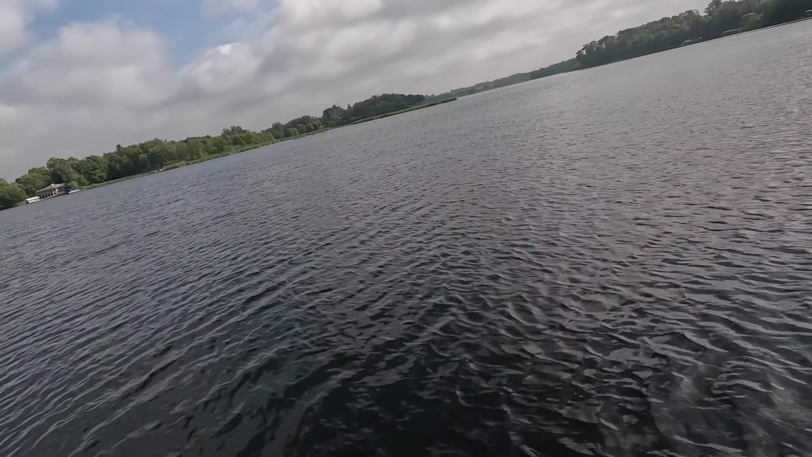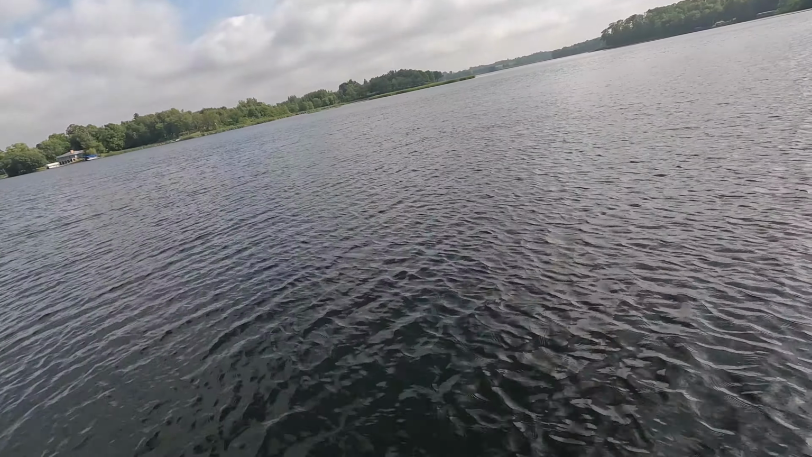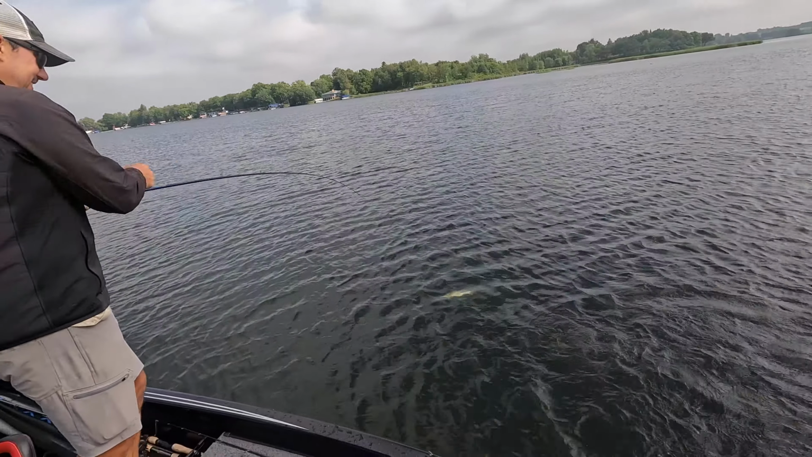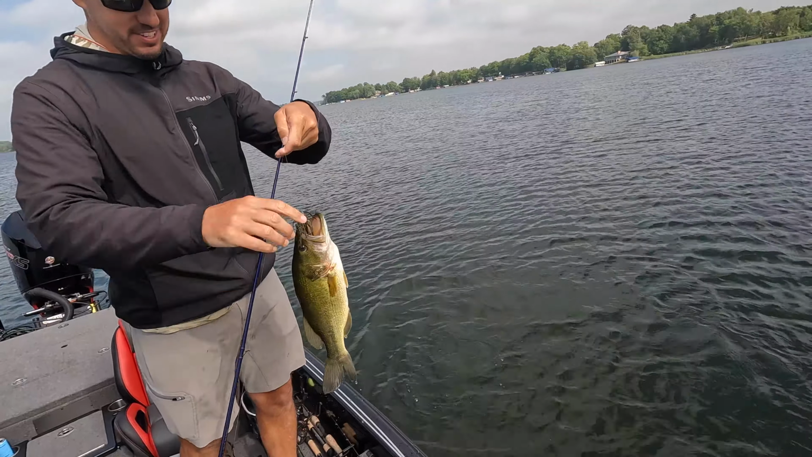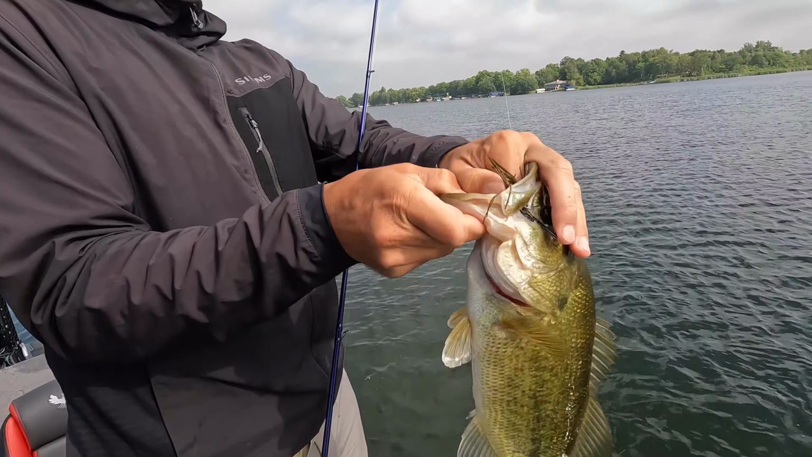Decent one, I think, if it's a bass. Oh, not huge. Fun size one. Another AT jig fish. Decent little school down there right off this weed point.